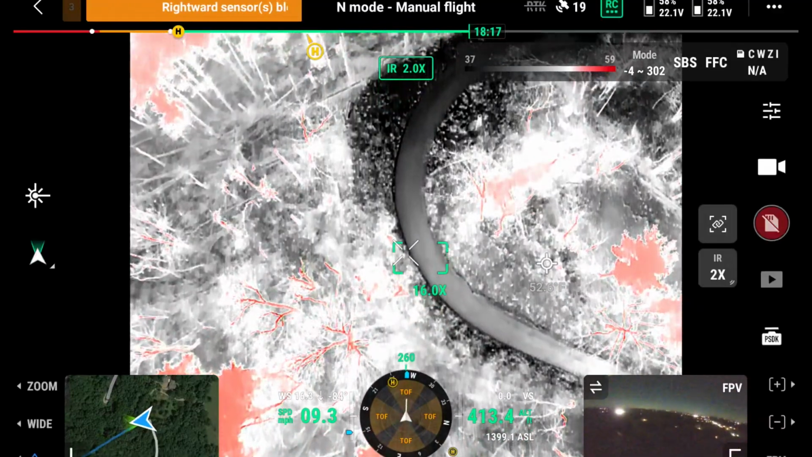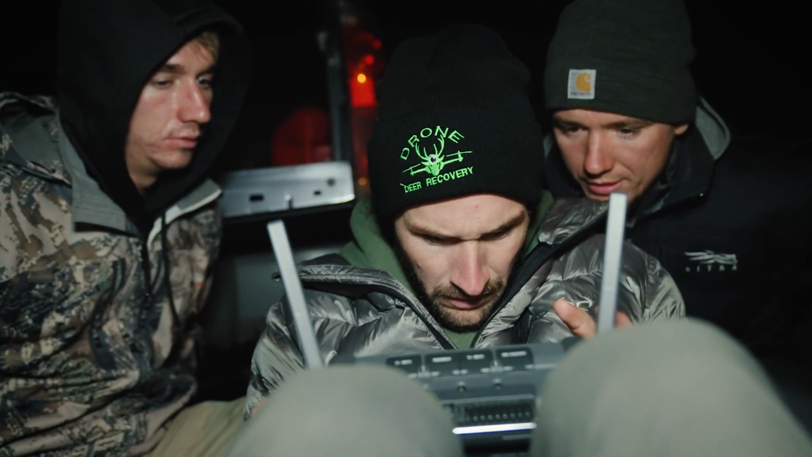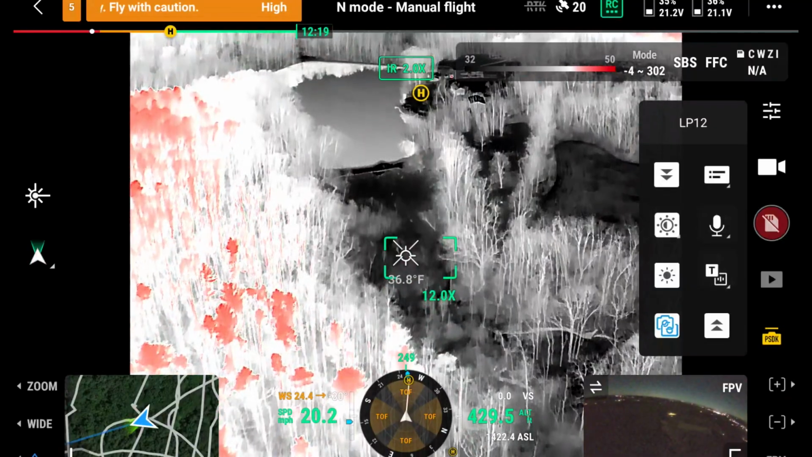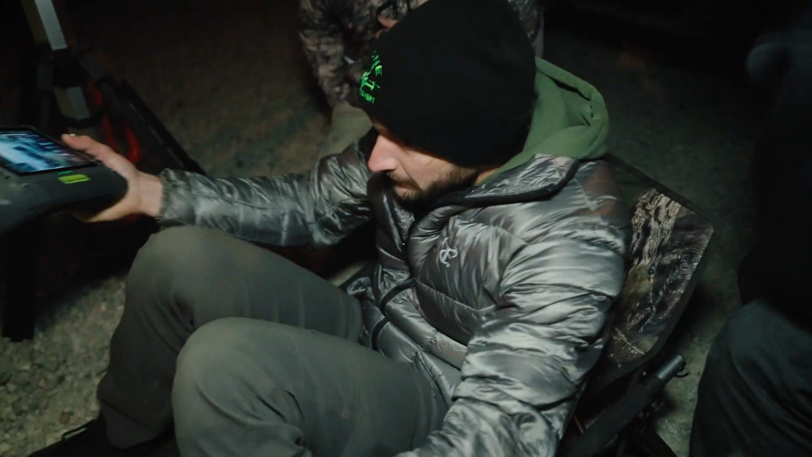Did you notice that I did the whole thing inside the road? And some of it you searched 2-3 times. Oh yeah, I was zigzagging all over the place. It ended up being 2 hours of looking, but did not locate that one. So I was frustrated. That's it. That's all I got. Unfortunately, I did not find that deer for you.